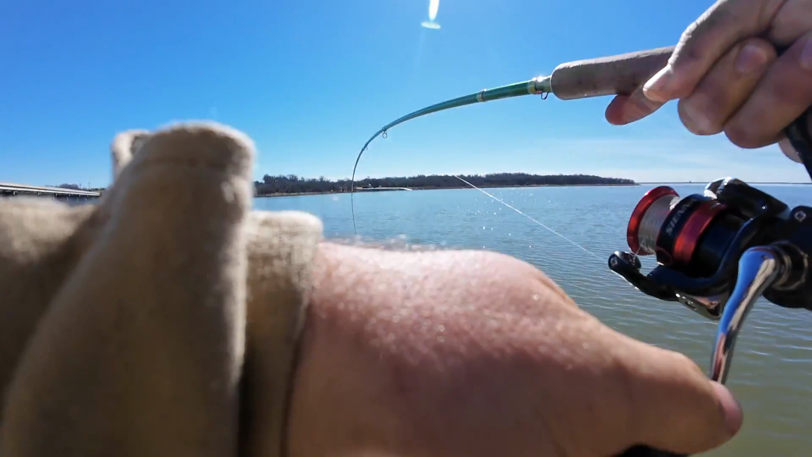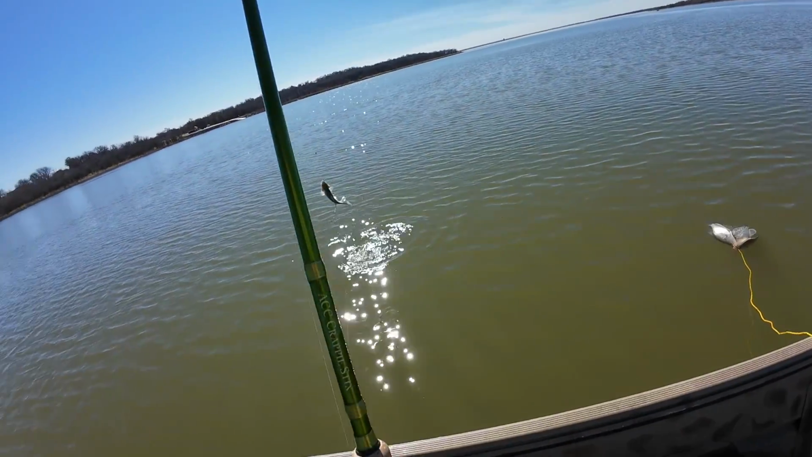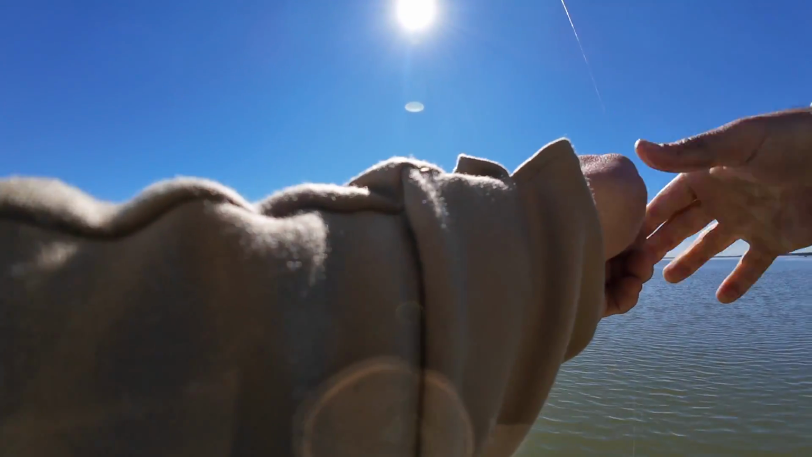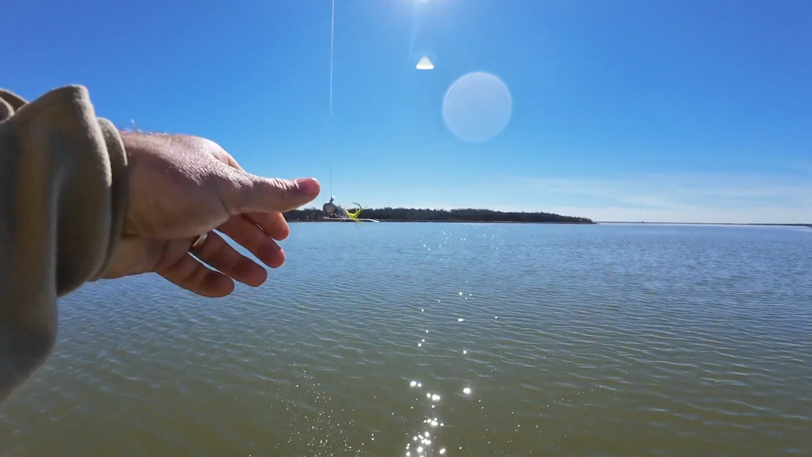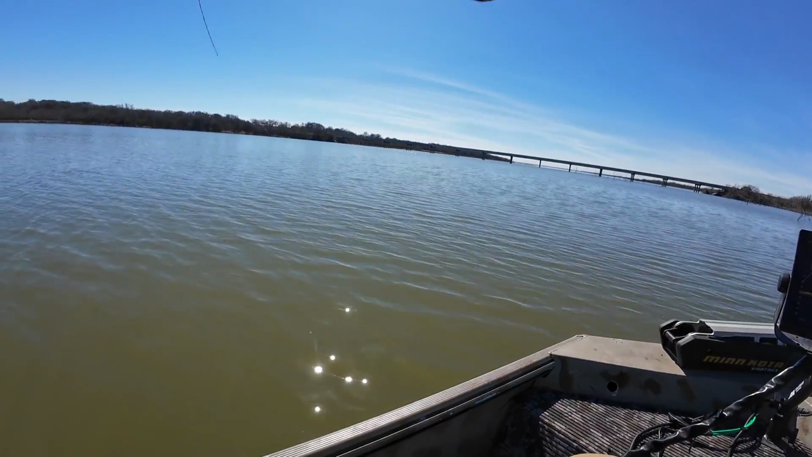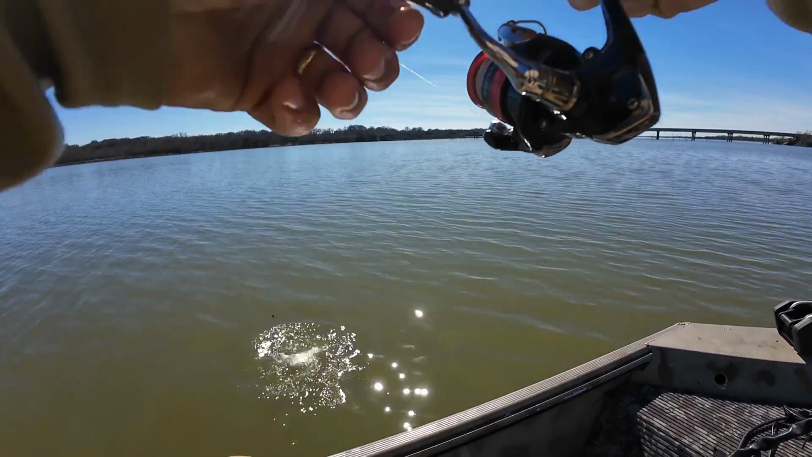I think we got us a white bass, yes sir. Threw into a pile of fish and I knew better than that. Big crappie.